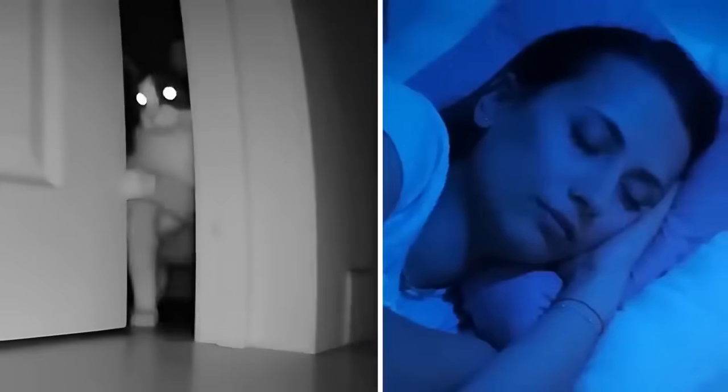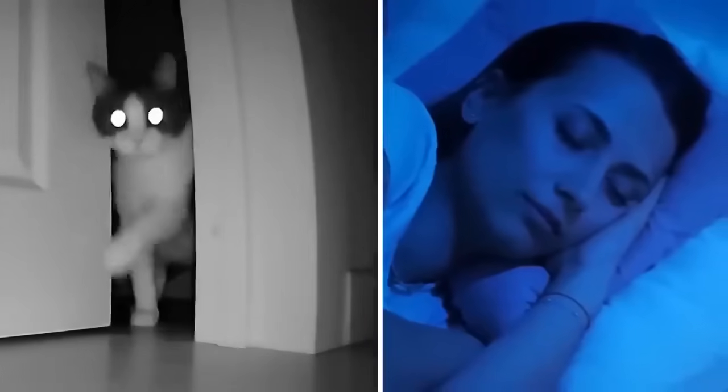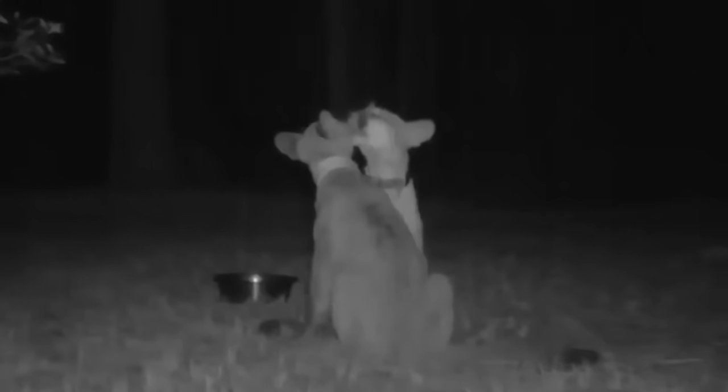2 lovebirds. Ever wondered what cats do in the middle of the night when their owners are asleep? Well, apparently, they like to meet up with their significant others and have a romantic encounter under the stars.